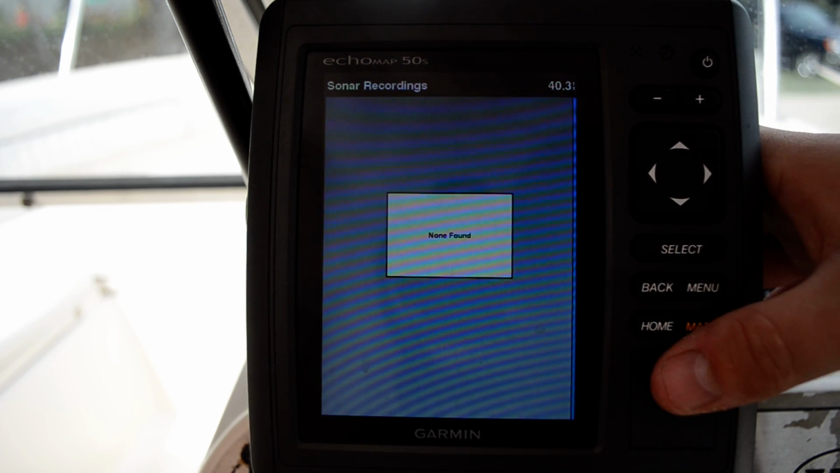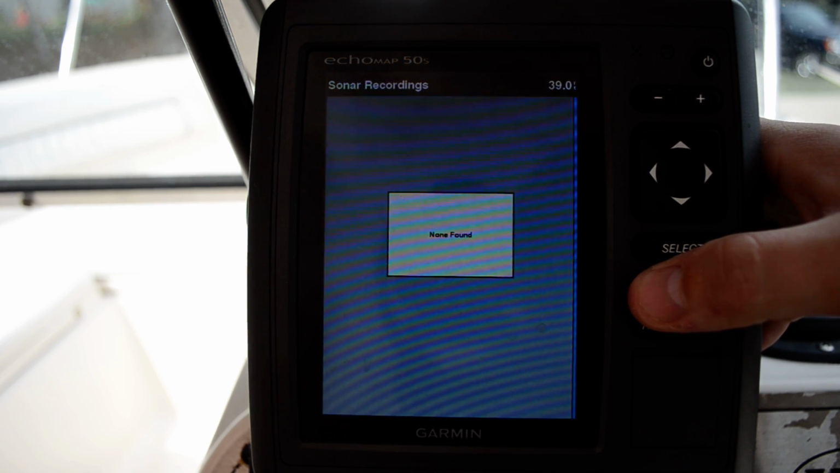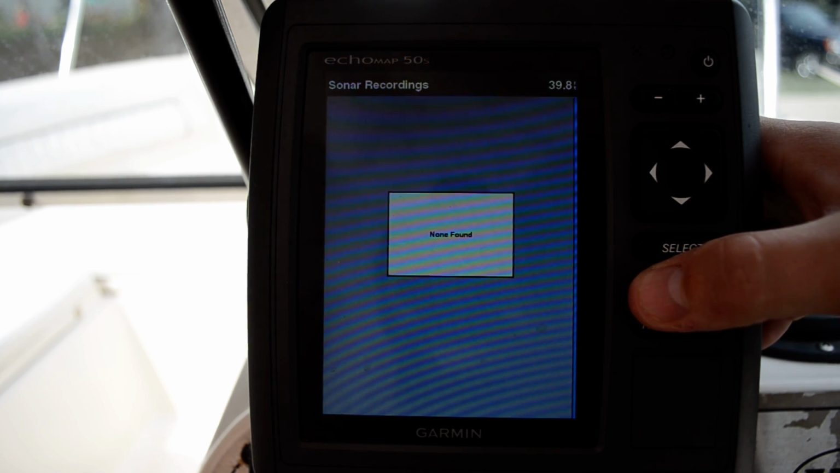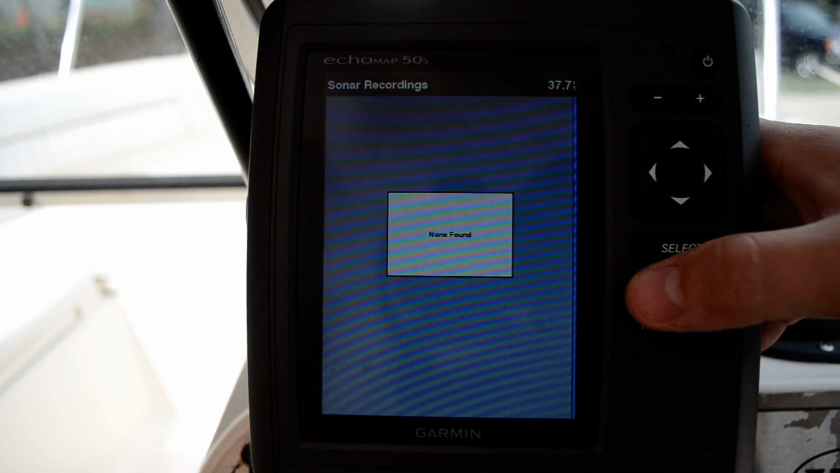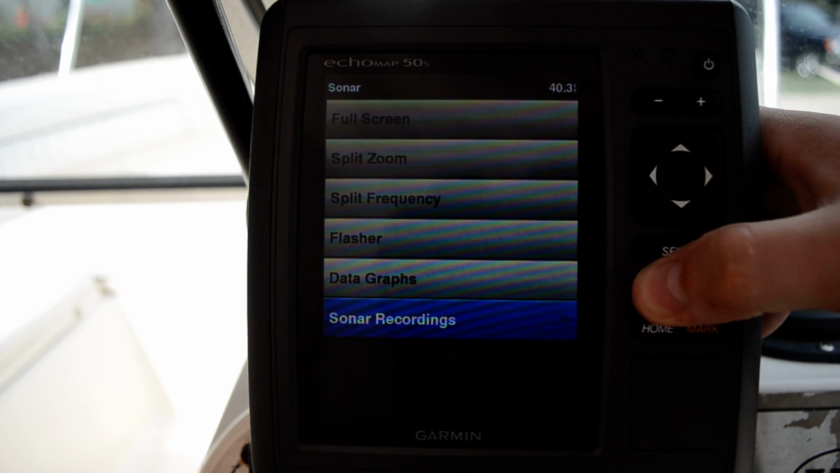We're going to go back again. Sonar recordings. This will actually record some of your sonar, so you could go back and review it later. Kind of cool if you want to show your friends what you were seeing, or go back and show around marks how things were kind of working out there.